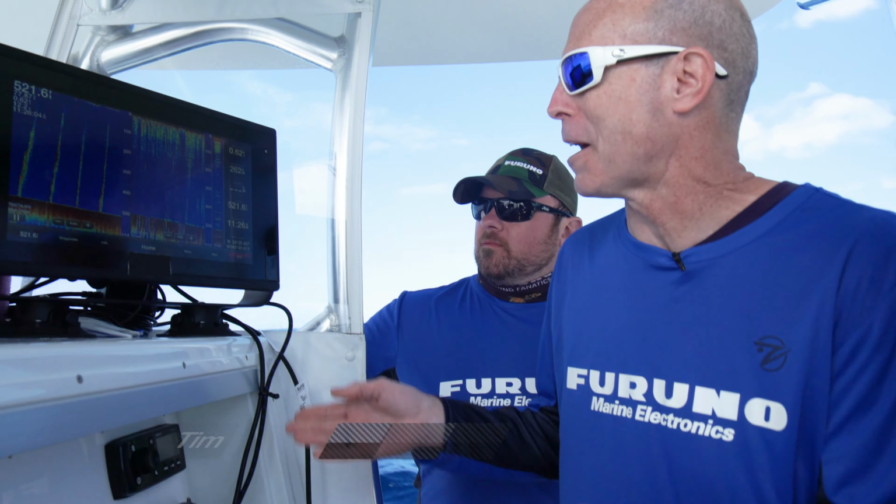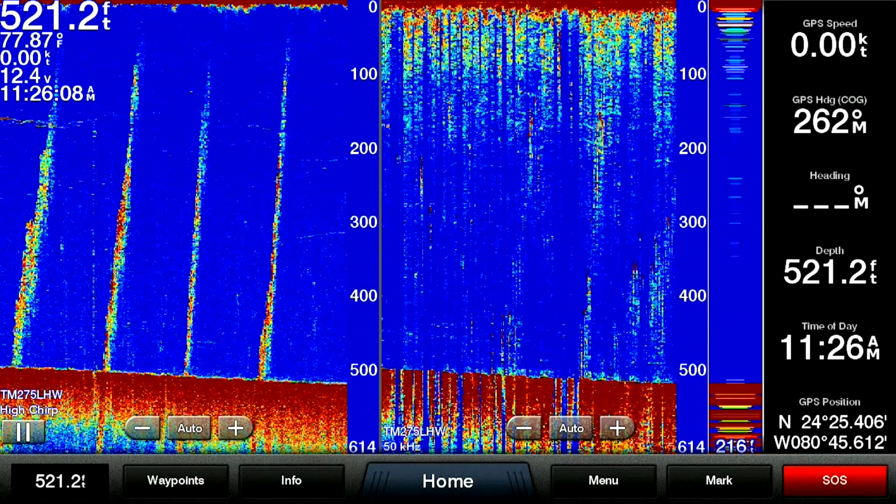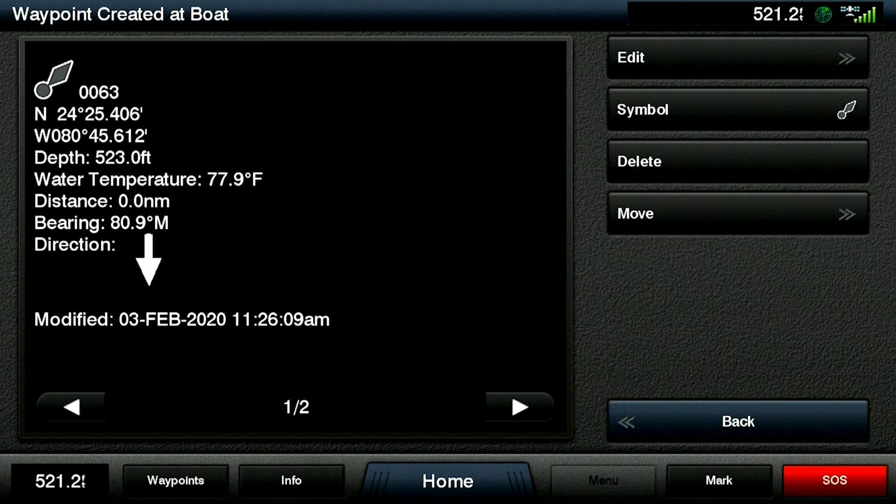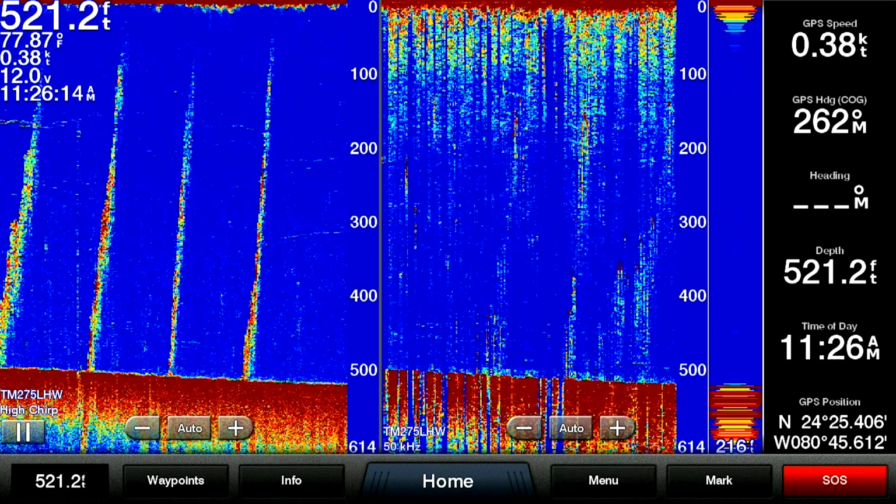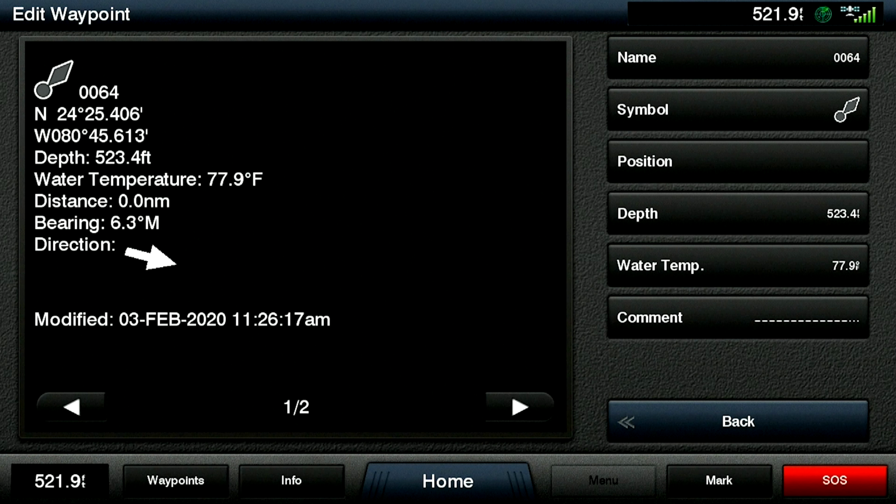So let's take a look at the sounder screen. Let's drop a mark and see what we got. Okay, so I'm just going to press mark. It's going to pop right up. We're creating a waypoint. If we want to edit it, we go back to it and press edit. We can change the name, we can change the symbol, we can adjust position. But for right now, we're going to keep it as is.